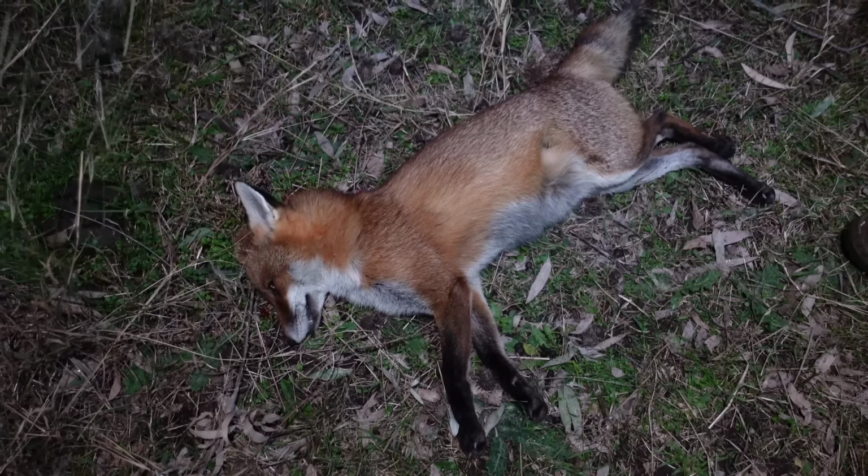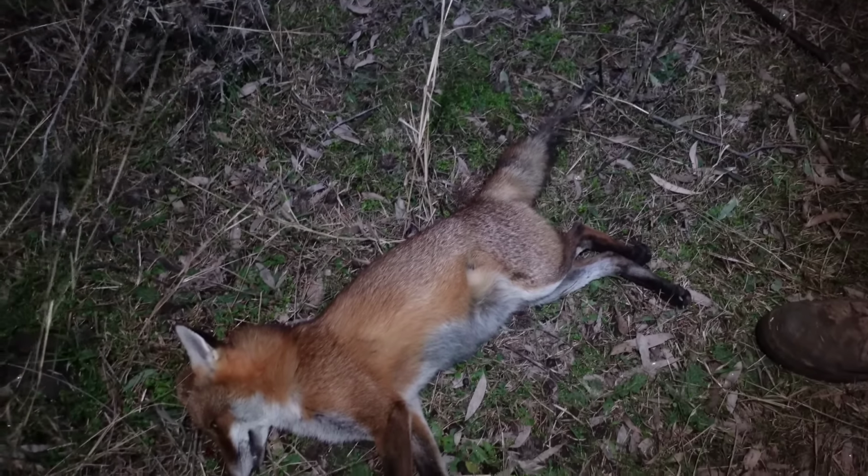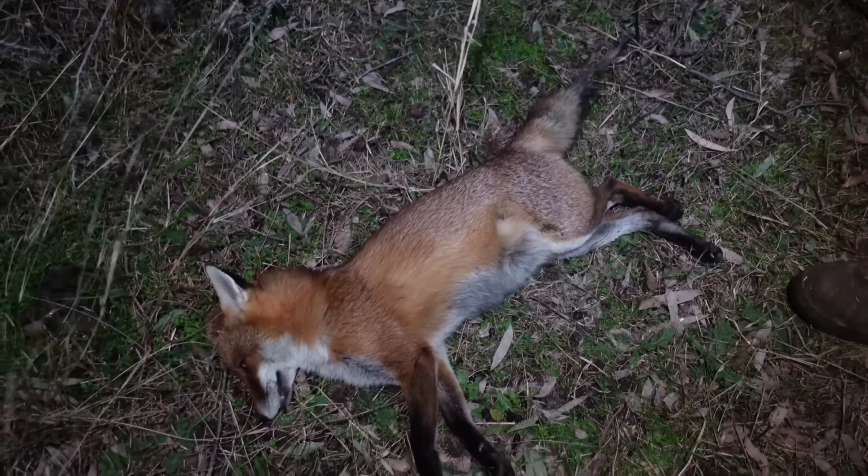Another vixen down, the third one. Little stumpy tail on that one, it's got a bit of mange, looks short but it's full length, no hair.